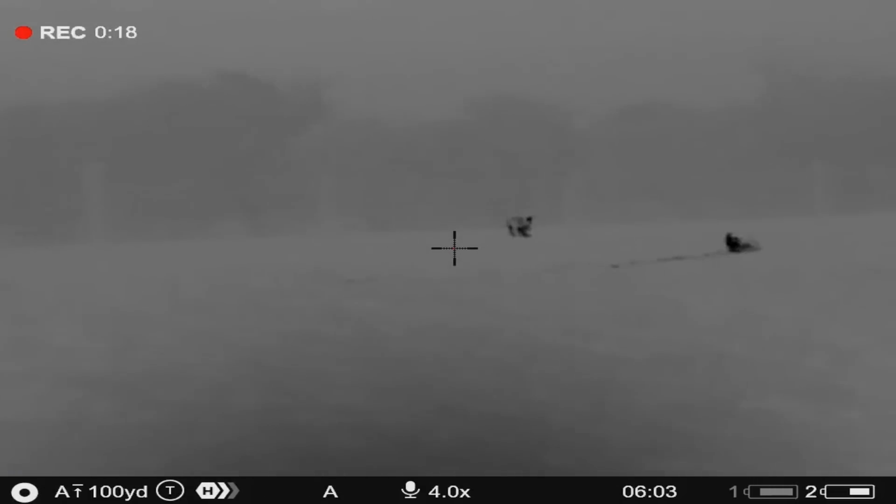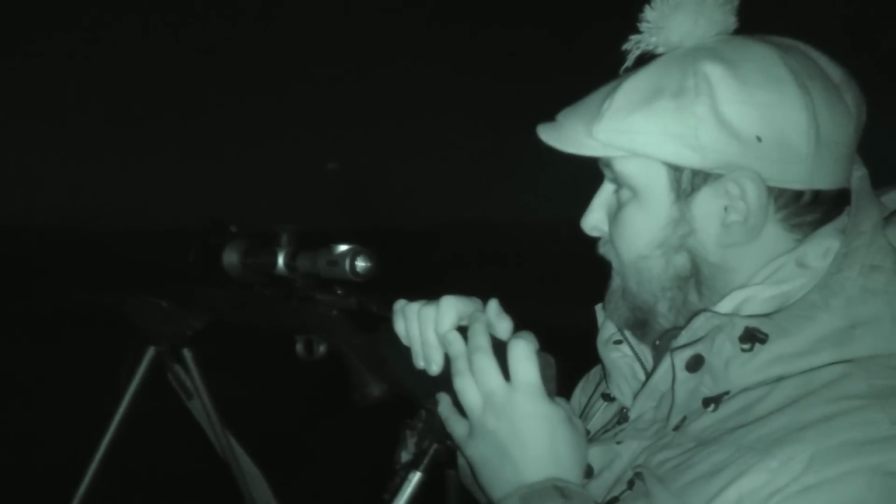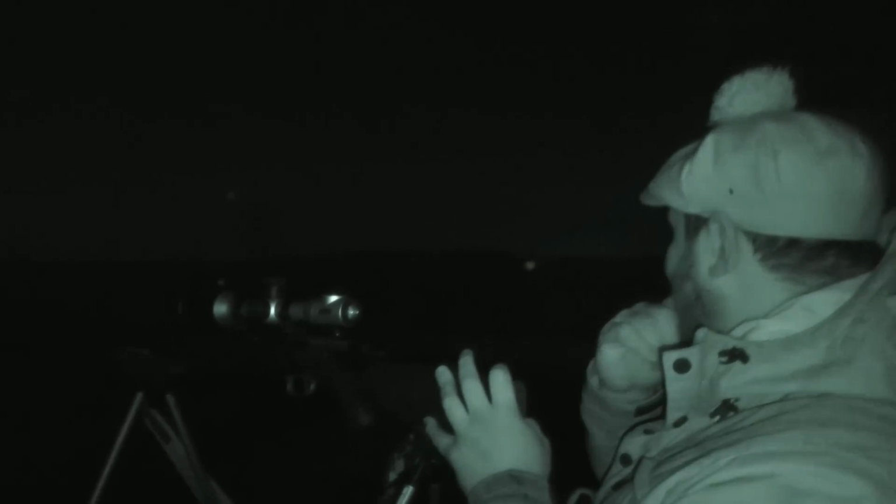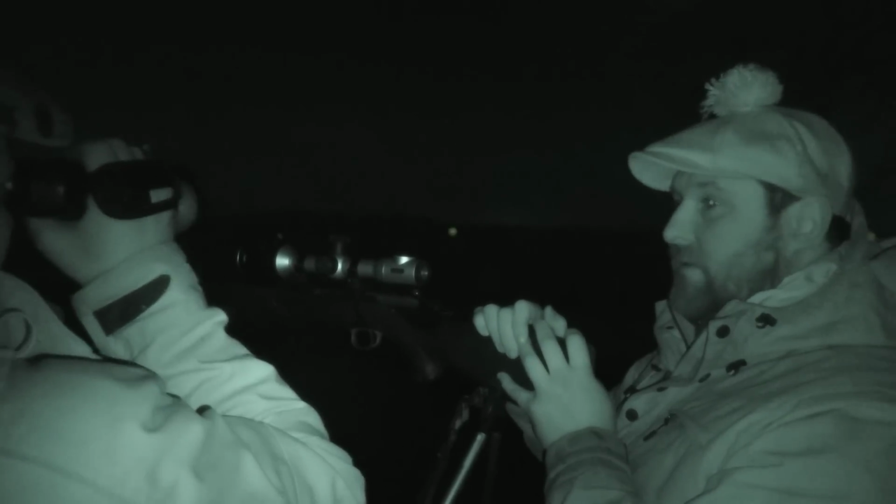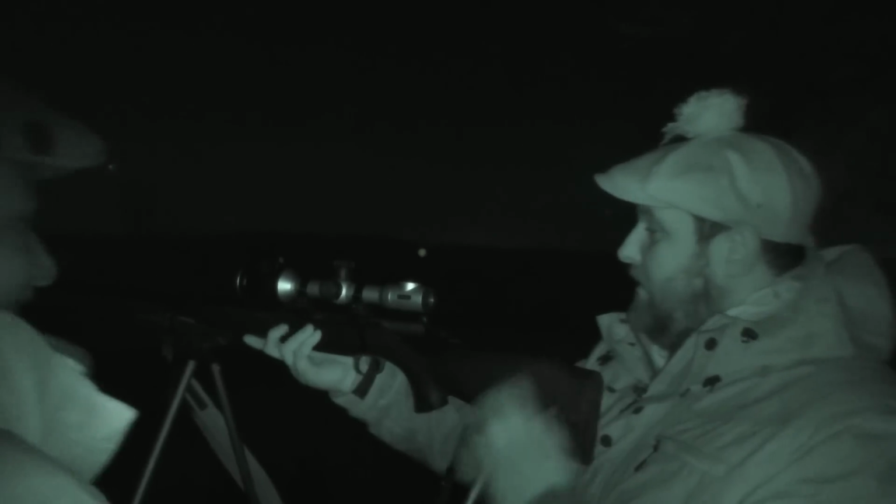Another, to the right. Further round. You got it? Yeah. He's going away. Yeah, it's not safe. Number 2 down. Turning into a very successful outing, isn't it? Only about halfway across it as well. The farmer will be happy. Not as happy as a farmer can be. That is true.